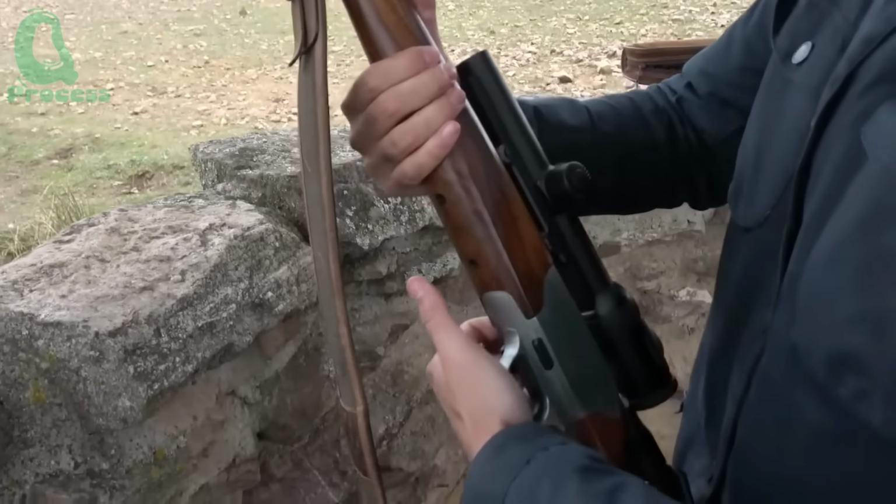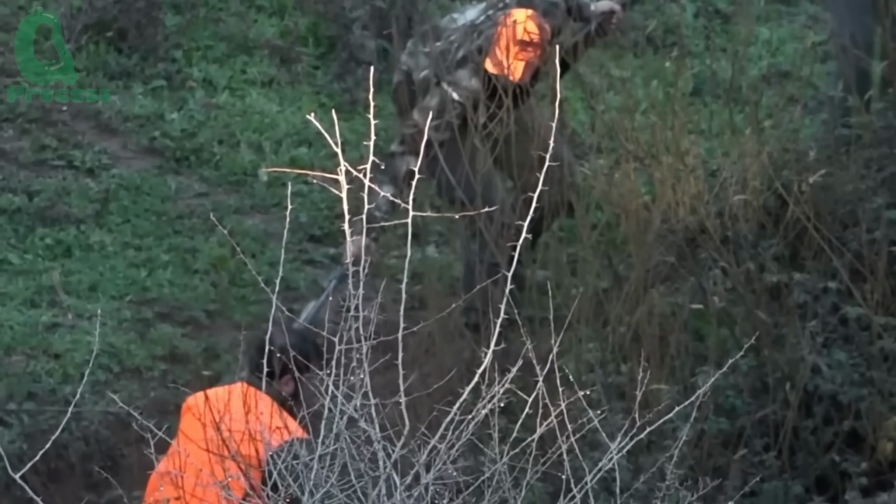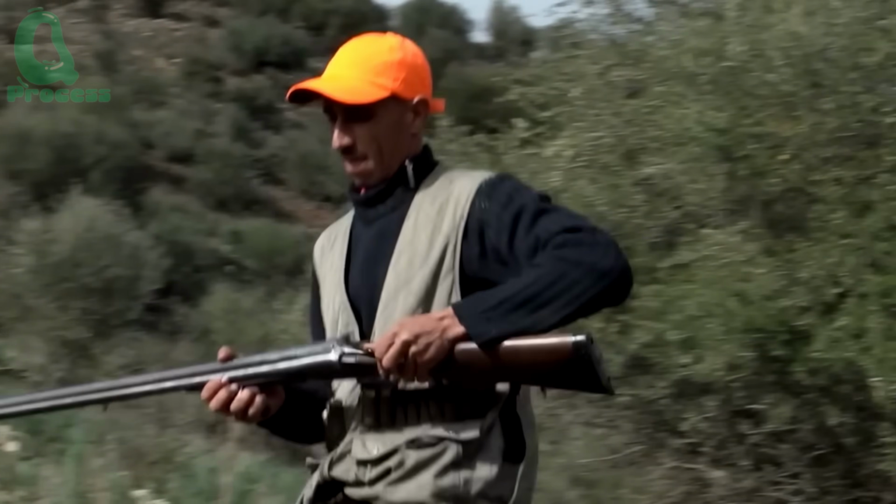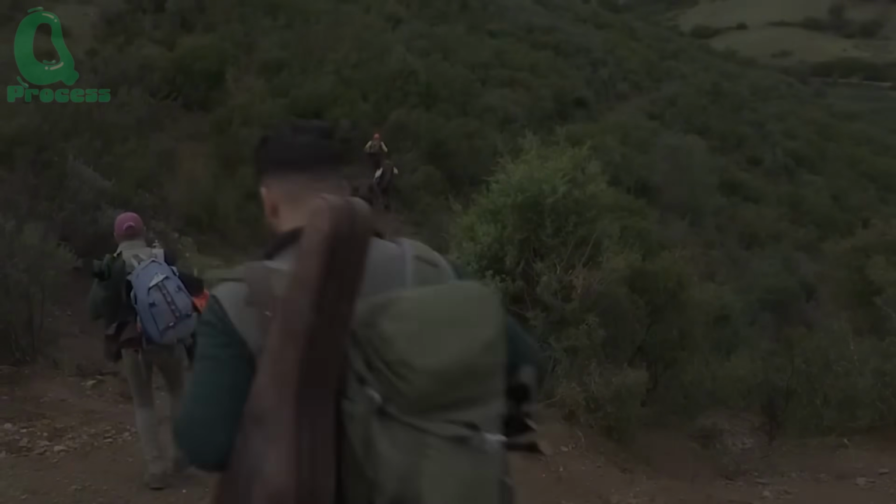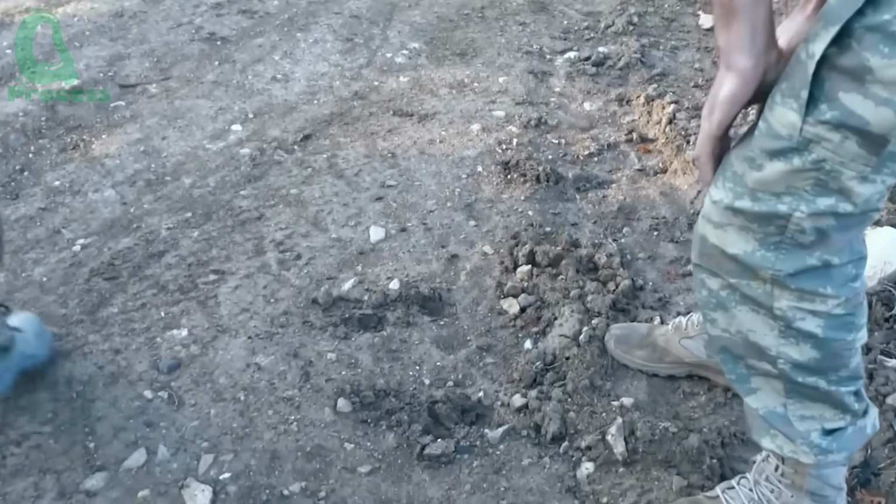Just minutes after leaving the field, the hunting team arrived at the edge of the next forest, marked on the map as a hot zone. The atmosphere changed instantly. Thick canopy, damp air, an eerie silence. The drone launched again, weaving below the treetops.